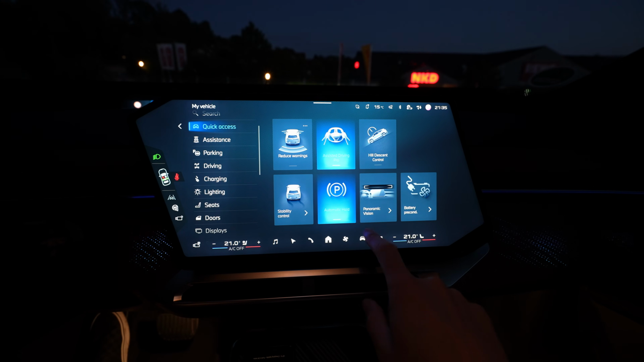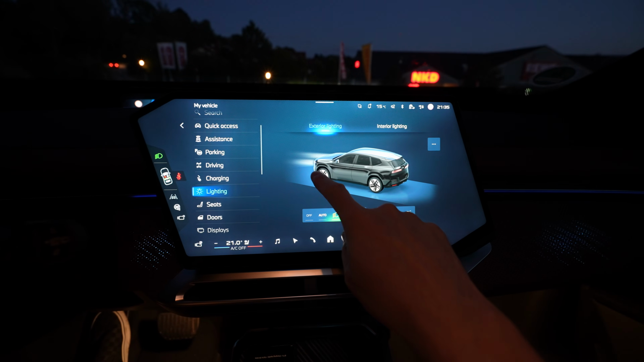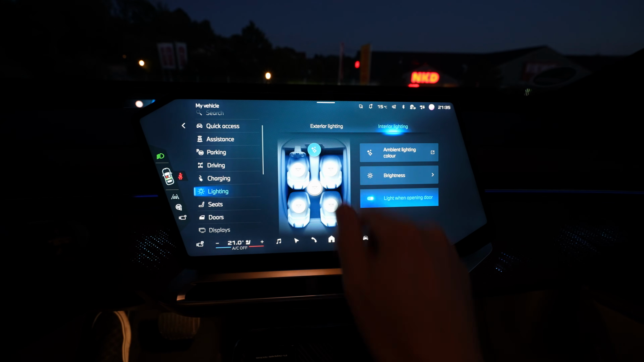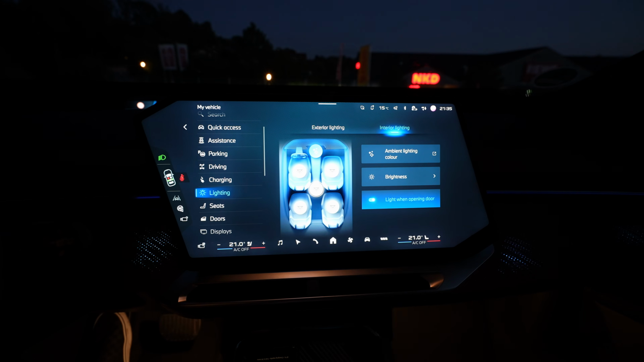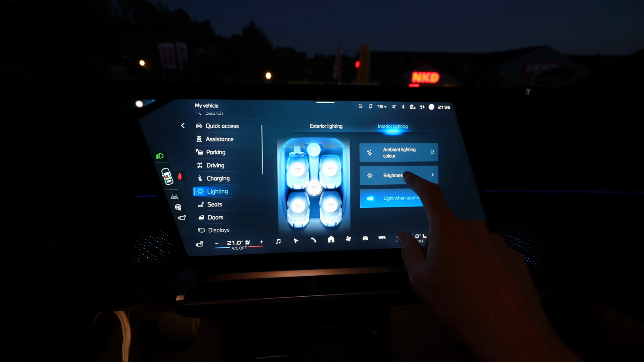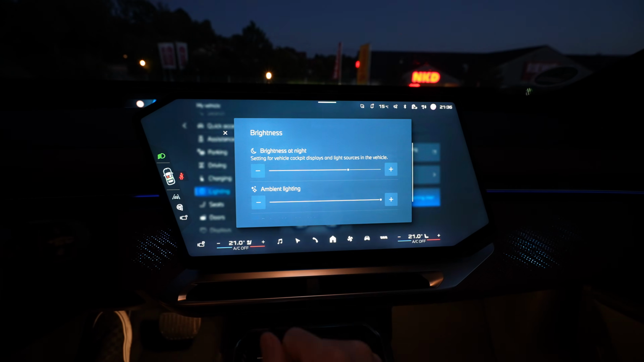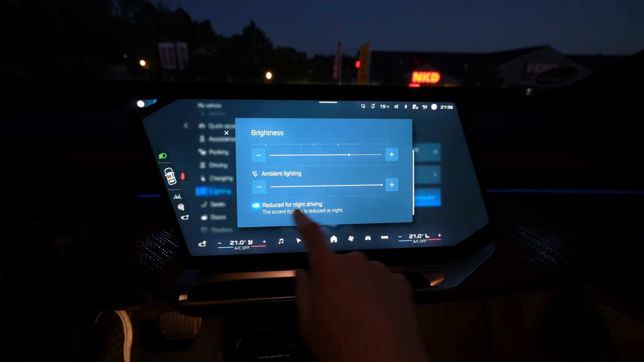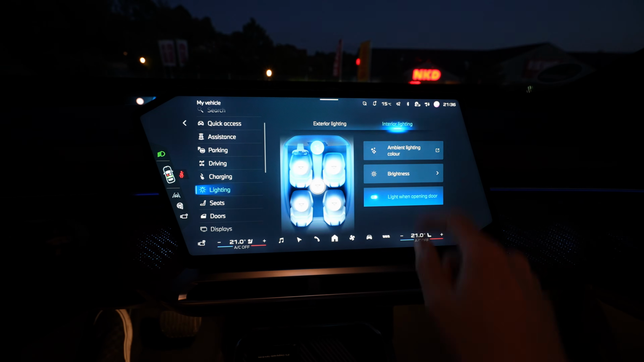For the light settings, of course, you press the car and then lighting, and then you have exterior lighting and interior lighting. When you go into interior, you can turn the ambient light off here, and here all the lights inside or each one. Then you have the option light when opening door. Brightness: you can set the brightness at night for the cockpit and the panoramic vision display, and for the ambient light, and reduced for night driving. Accent light is reduced at night. Then we have the ambient light.